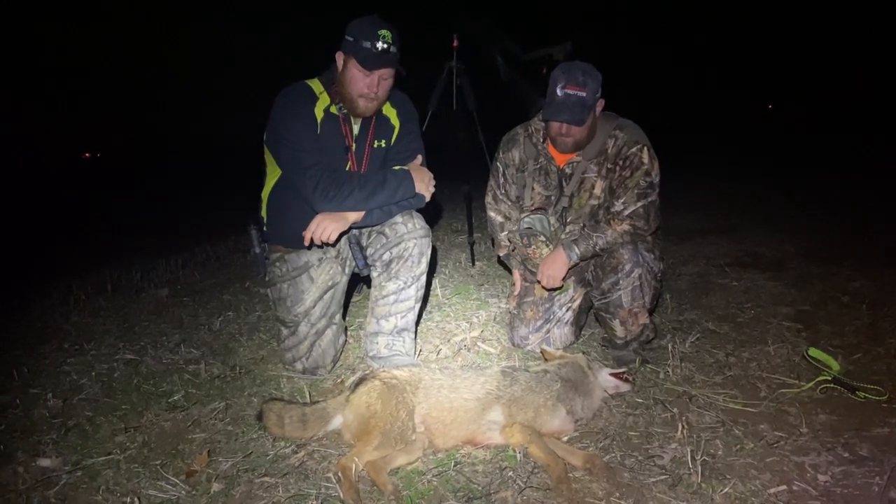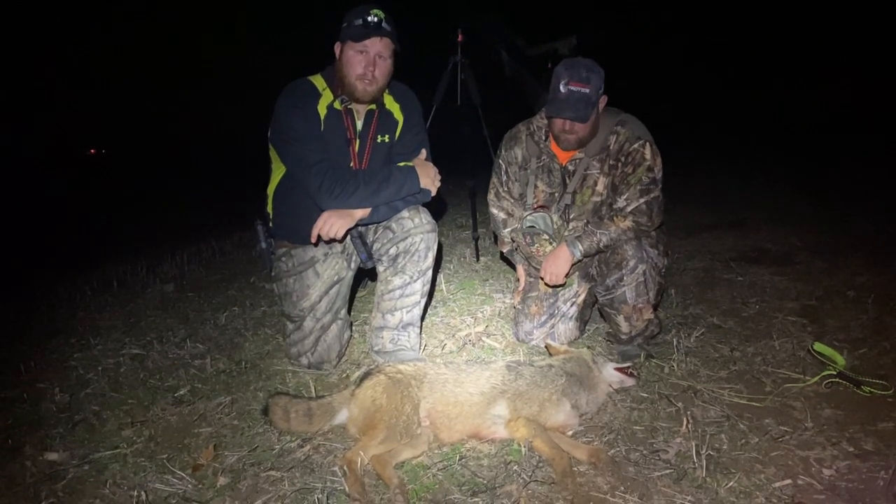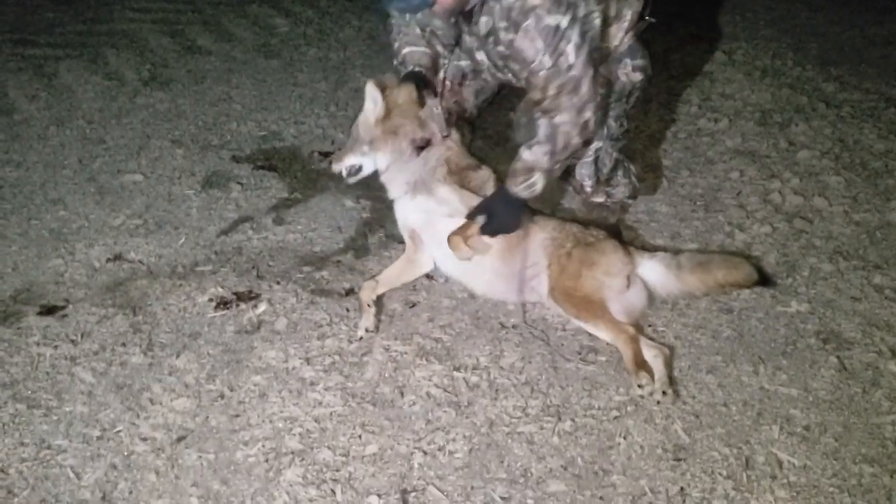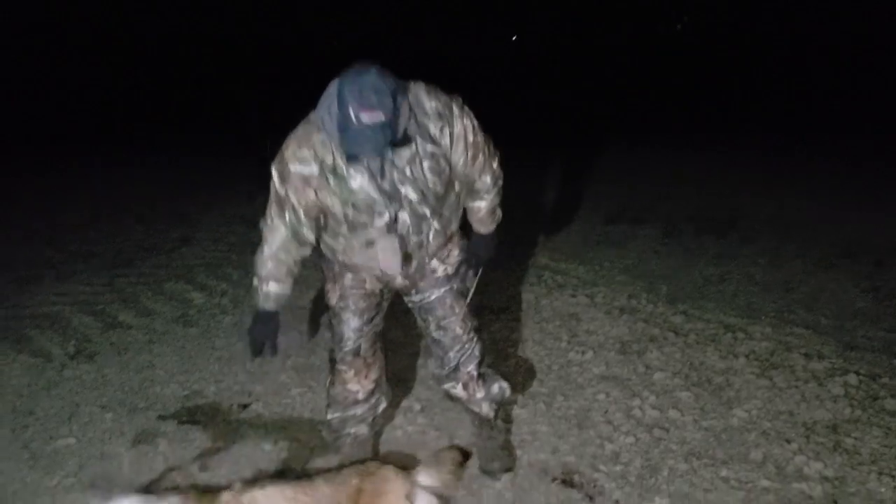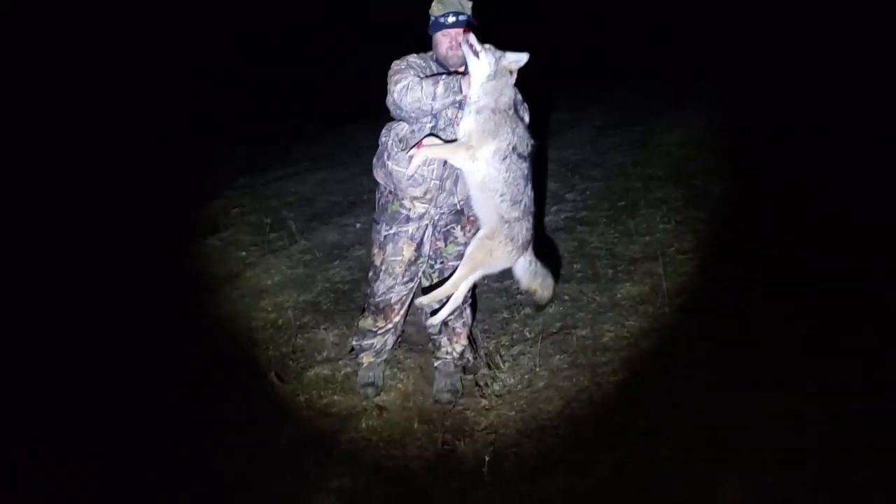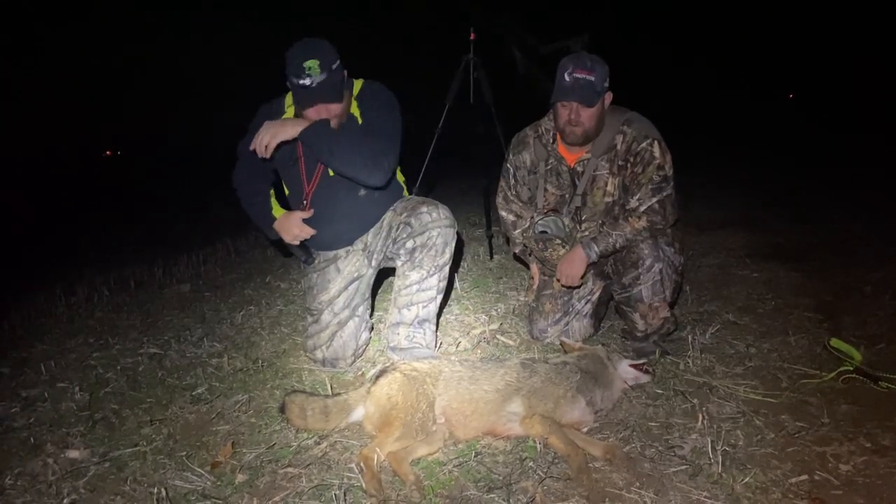He's probably, I'd say, upper 30s, low 40s, big dog, probably the new alpha in this area. Dave killed the big alpha in this area a week ago now? Yeah, about a week ago, and actually killed another one here 3 nights ago. Same spot. I didn't pull the trigger on that dog, but I'm just as proud of y'all for calling it in,